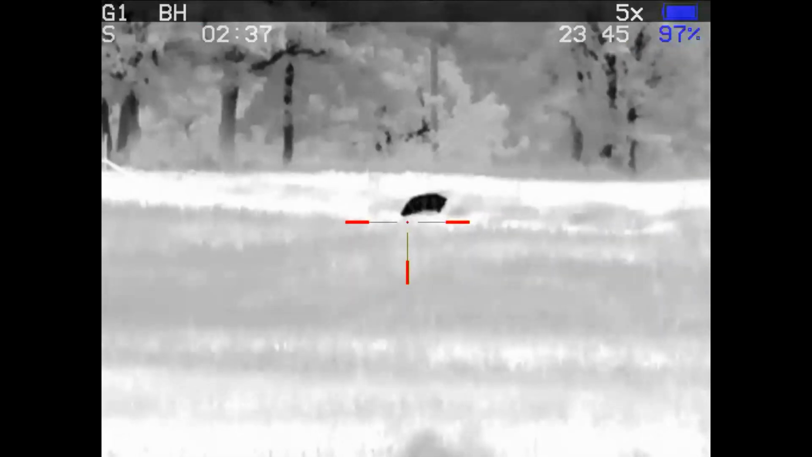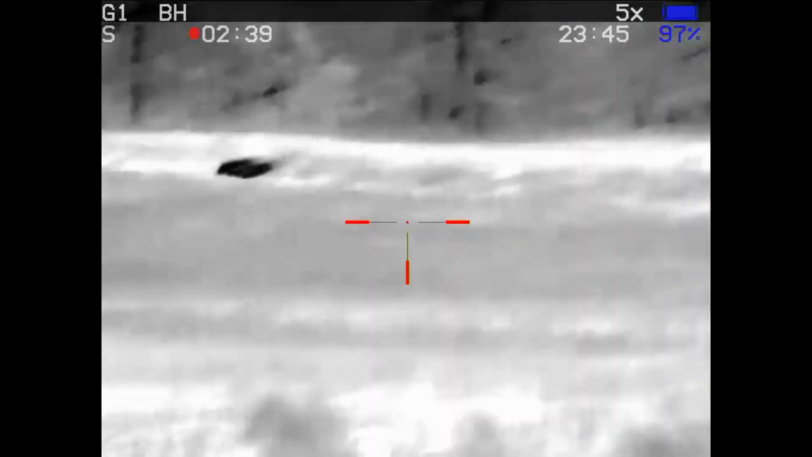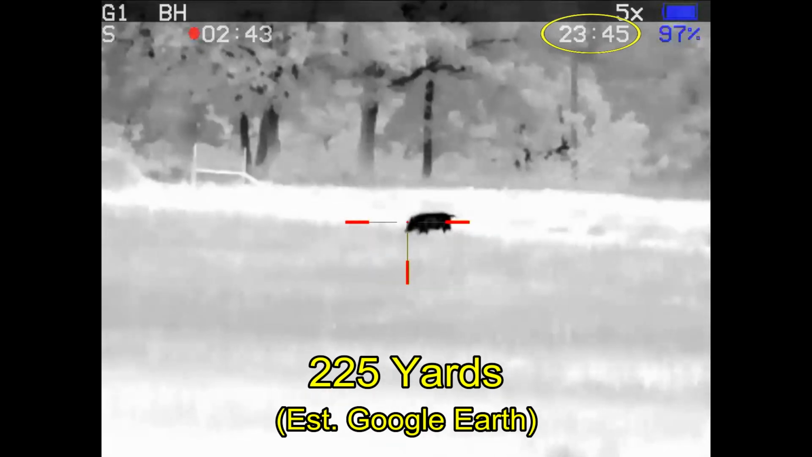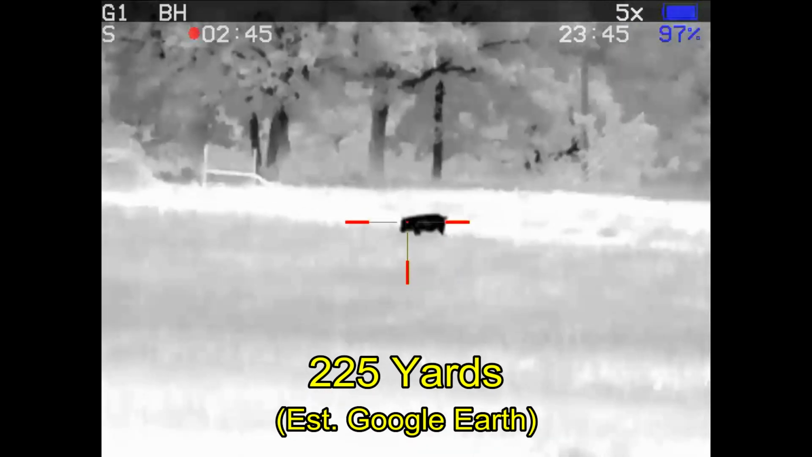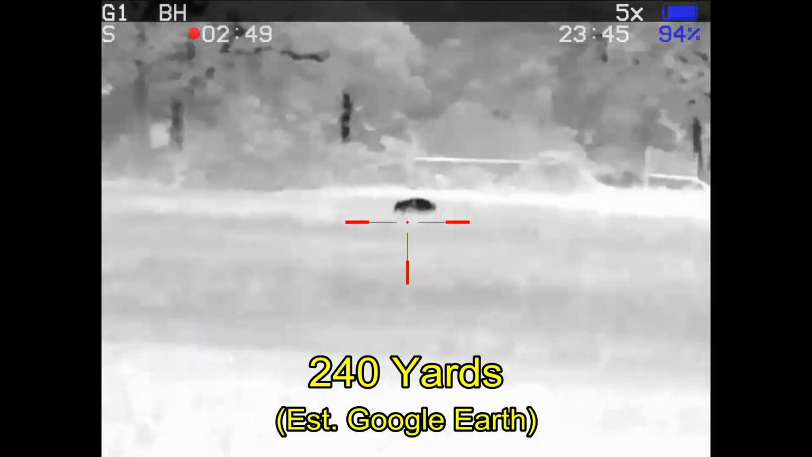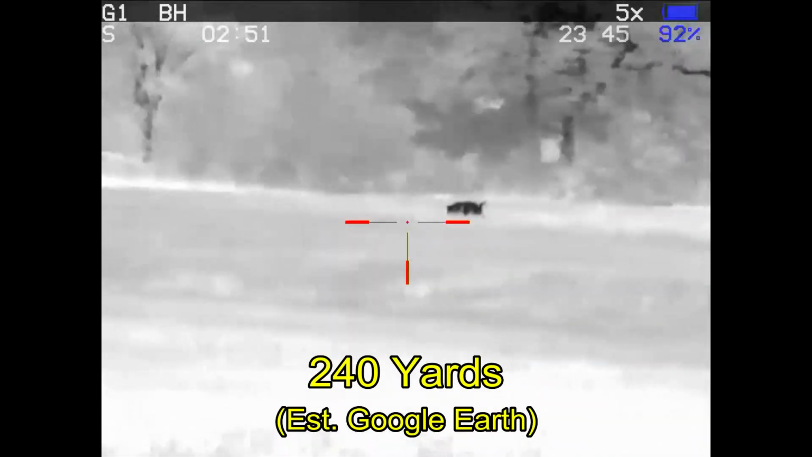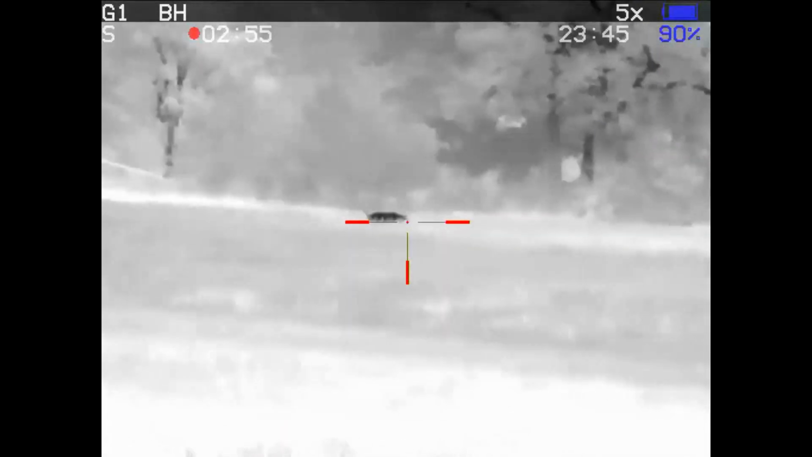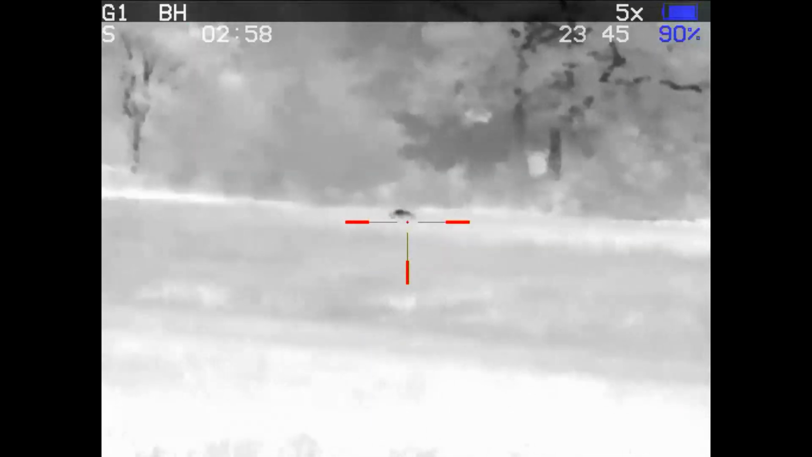After waiting nearly 8 minutes for him, he's crossing back over and finally back on our side of the fence. Here we go. First shot is into the shoulder as he runs into the property, which is great, but then he turns and starts to head away. That one catches him in the butt, and I think he's going to be down,